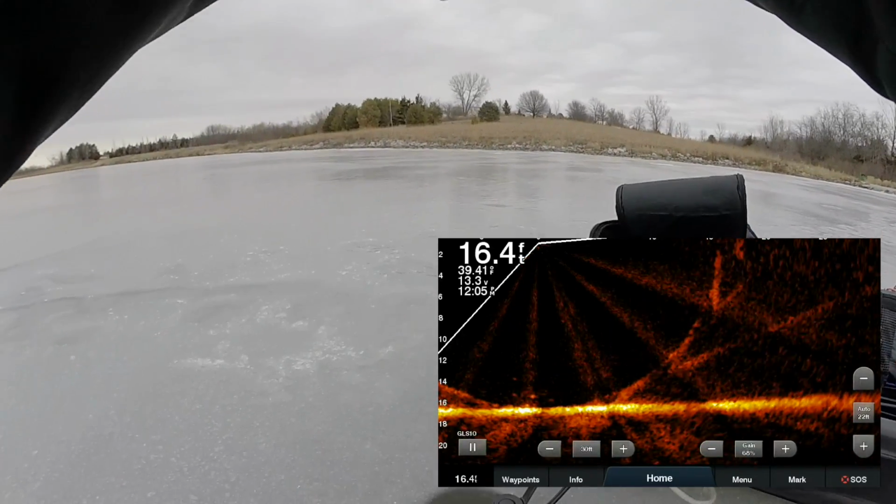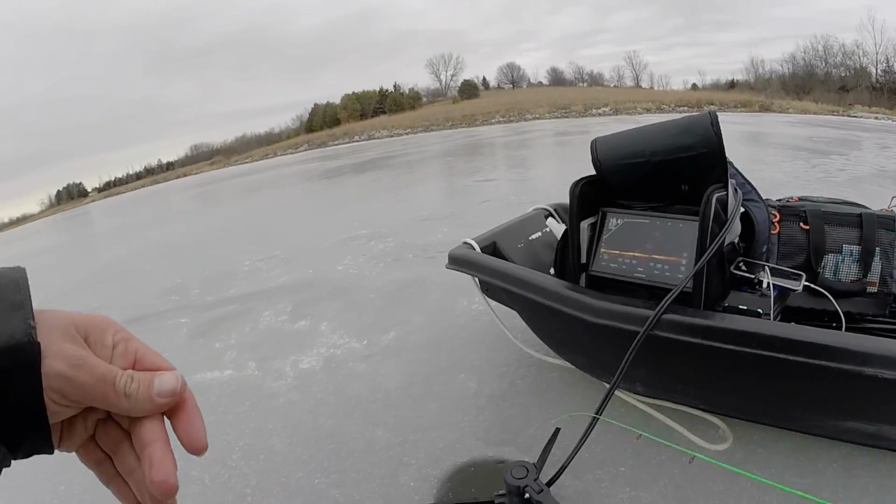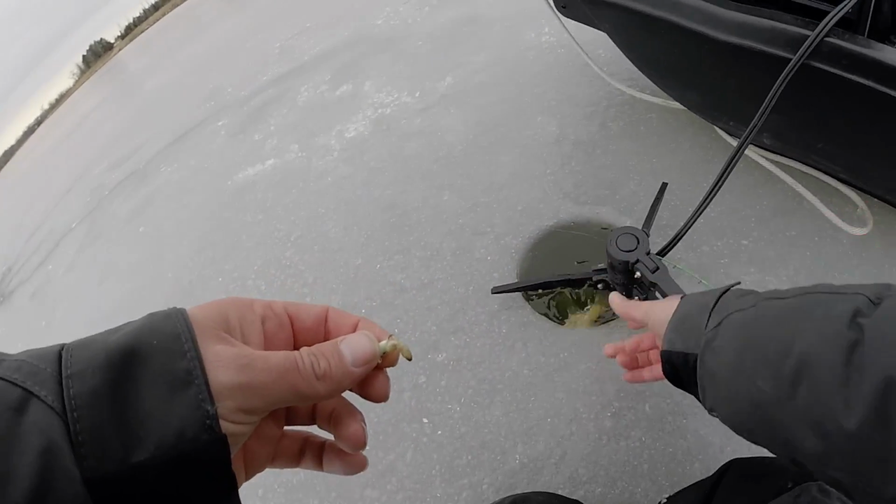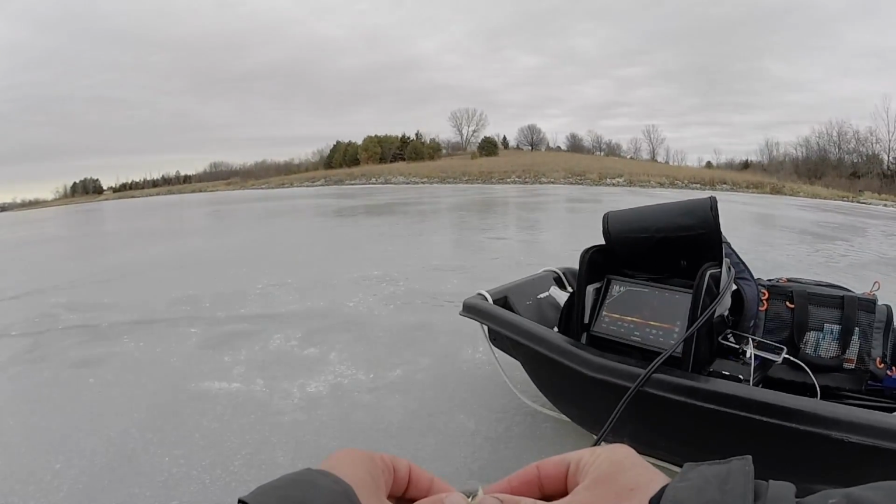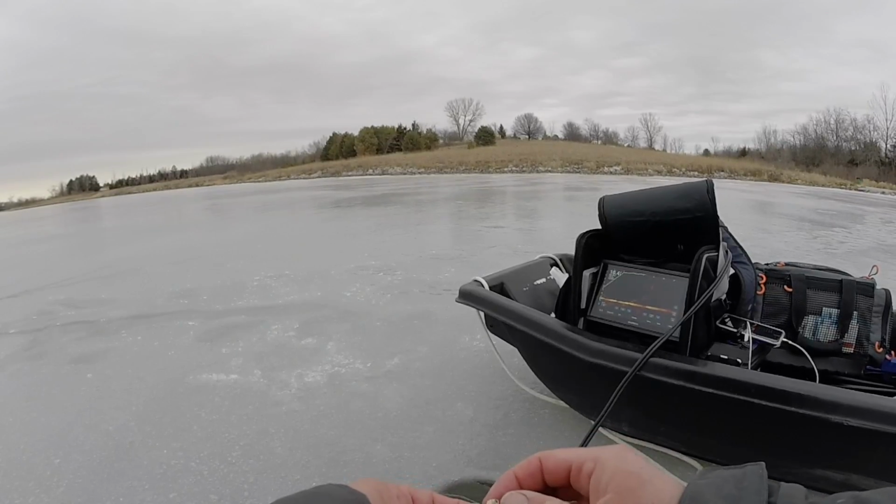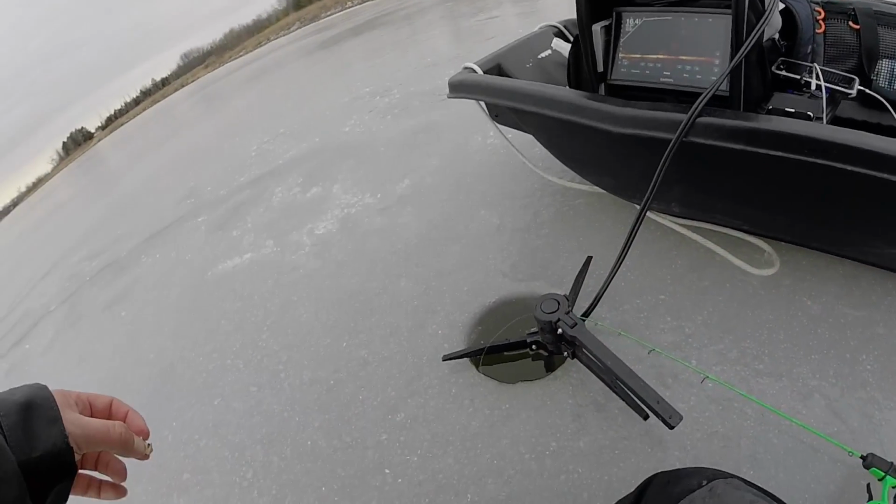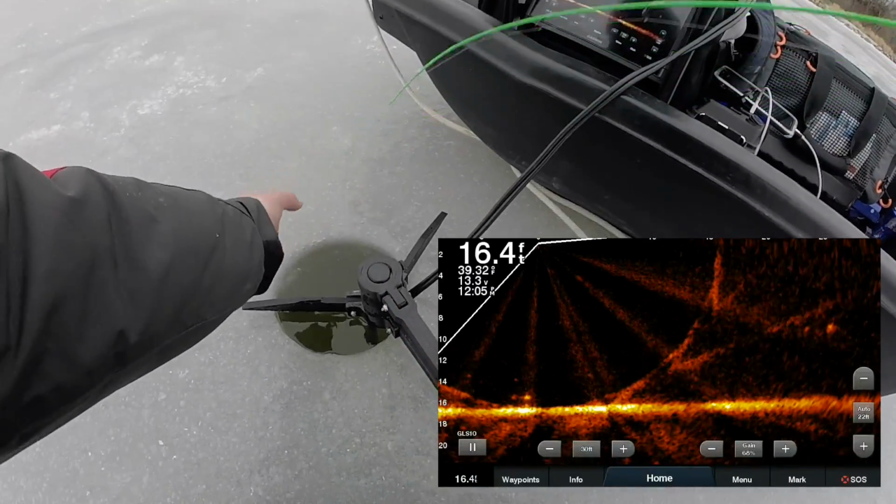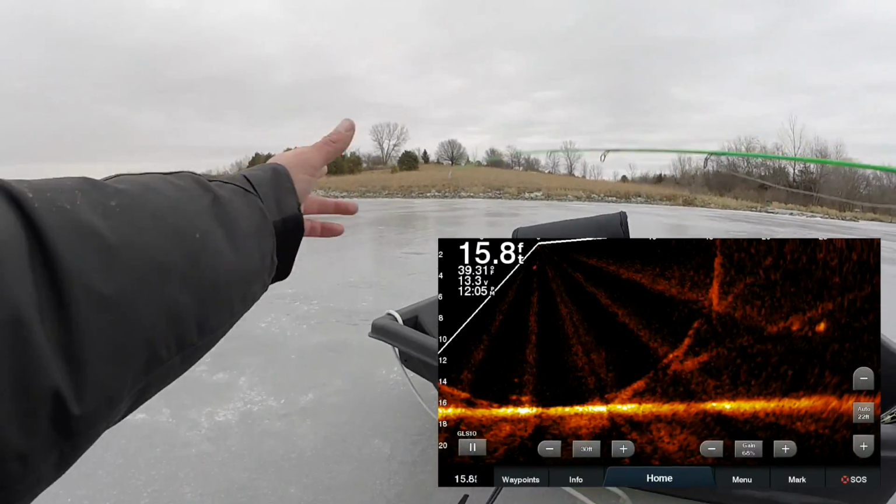No, it's not. Looked better on there though, didn't it? Kind of hard to tell sometimes on Panoptics. Sometimes they look small and end up being big. Sometimes they look big and end up being small. It just depends which direction they're facing. It seems like when the transducer is hitting the broad side of the barn, they're gonna look bigger than if it's hitting them head on. So that one looked kind of decent-ish.